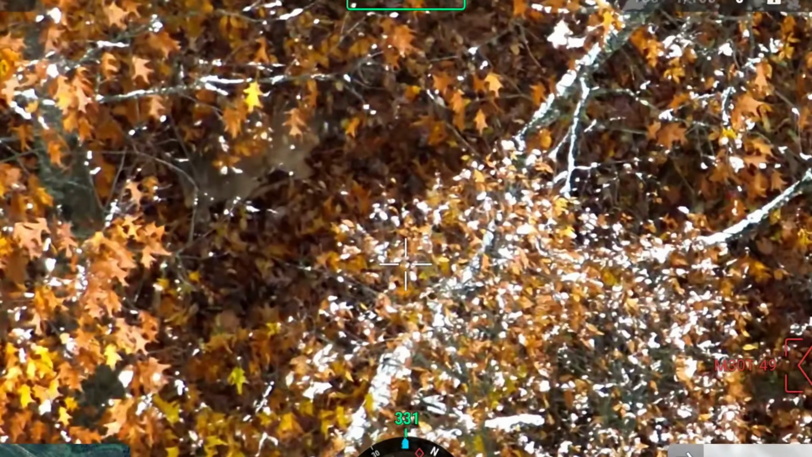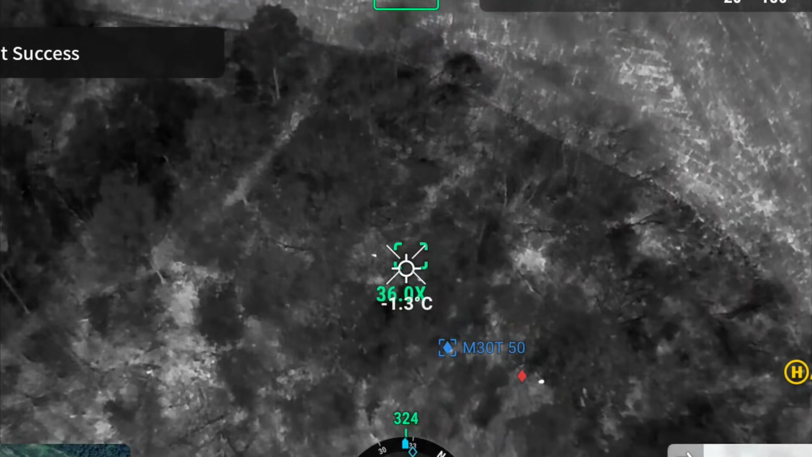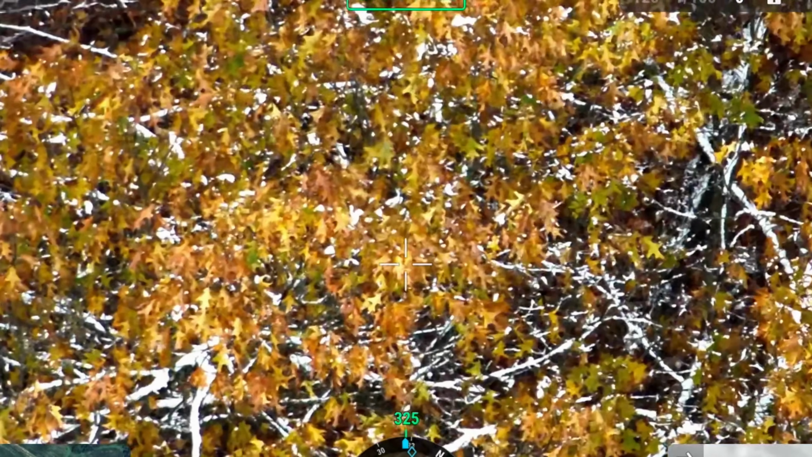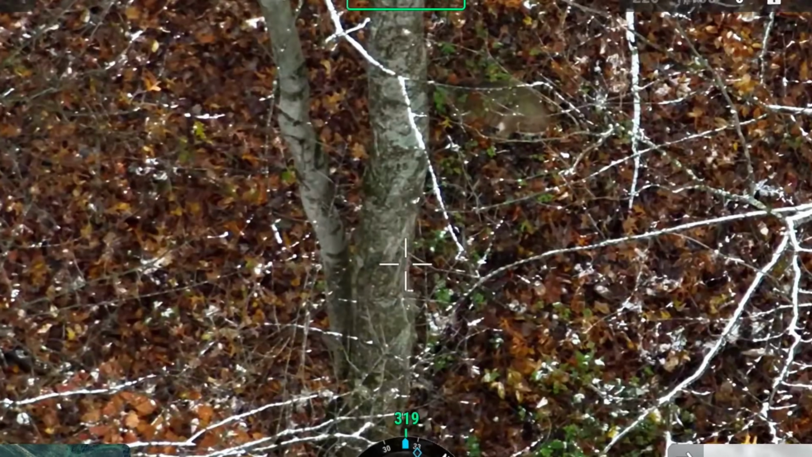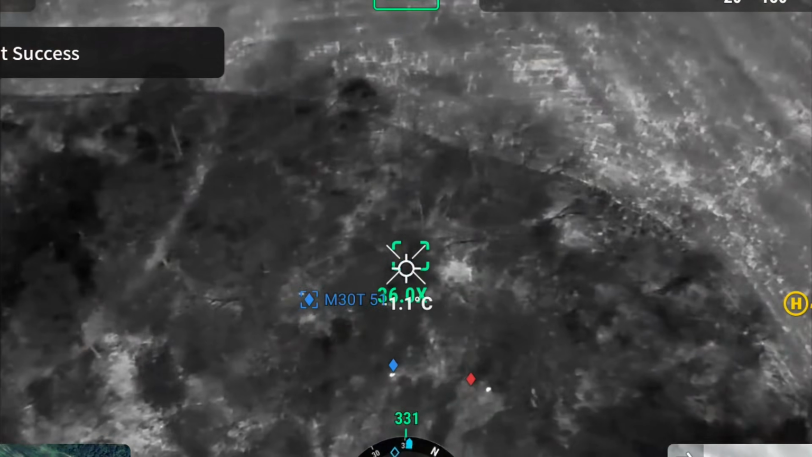There's his doe. There's a couple other deer here. It's crazy. It feels like December out here.